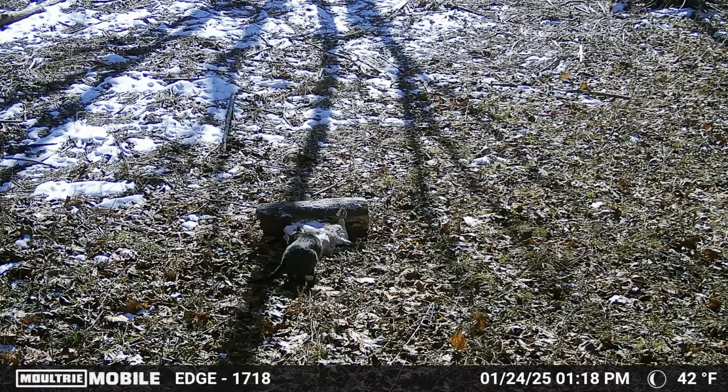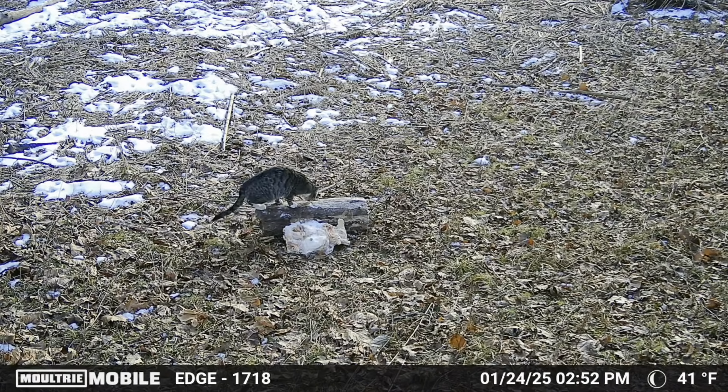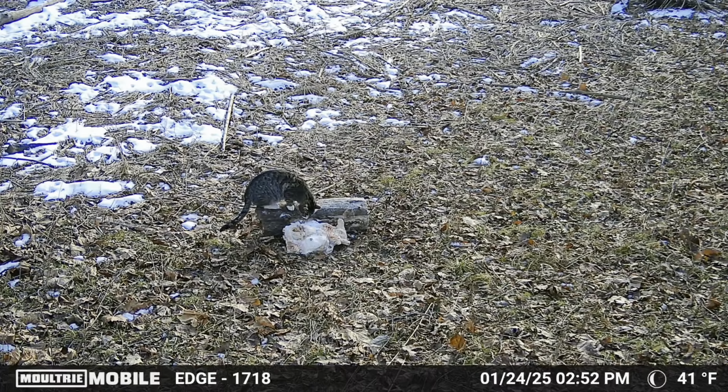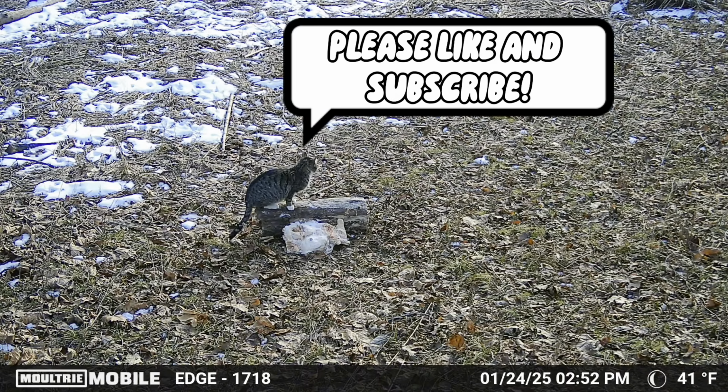Here's a house cat. I don't know if it's a feral cat or if it's a house cat that escaped from a nearby house or what the story is, but this cat comes back quite a bit. Here you can see it climbing up on top of the log. You'll notice the chicken looks super white, and it is actual frost or snow that's built up on the chicken. But as the video goes on, that does melt off.